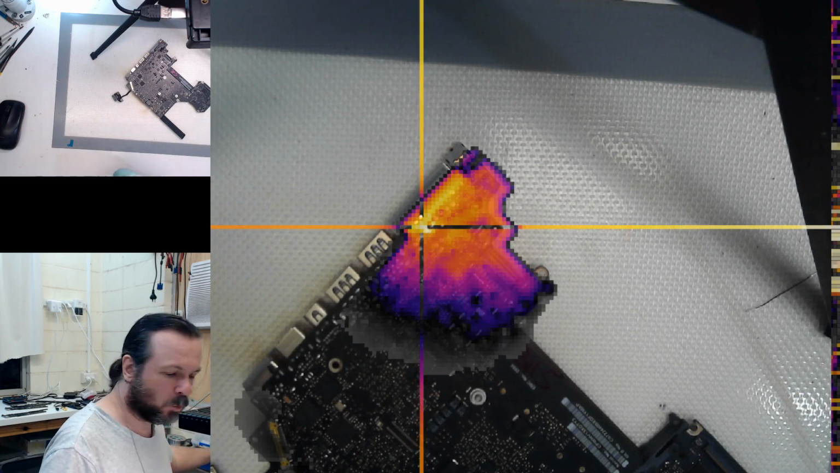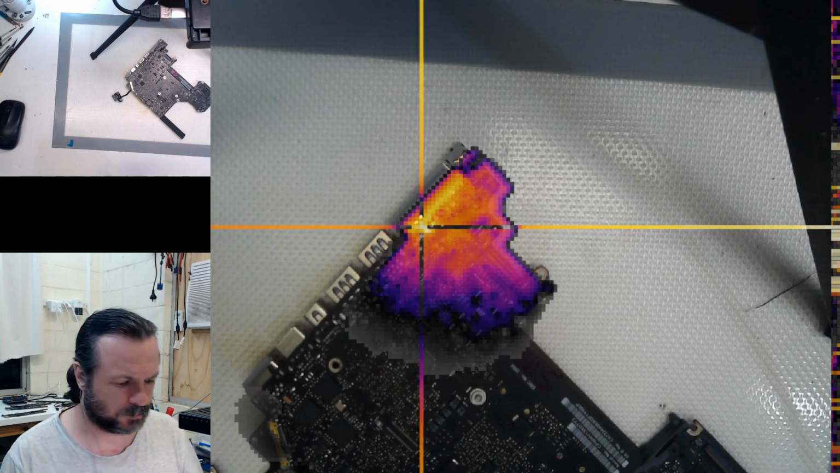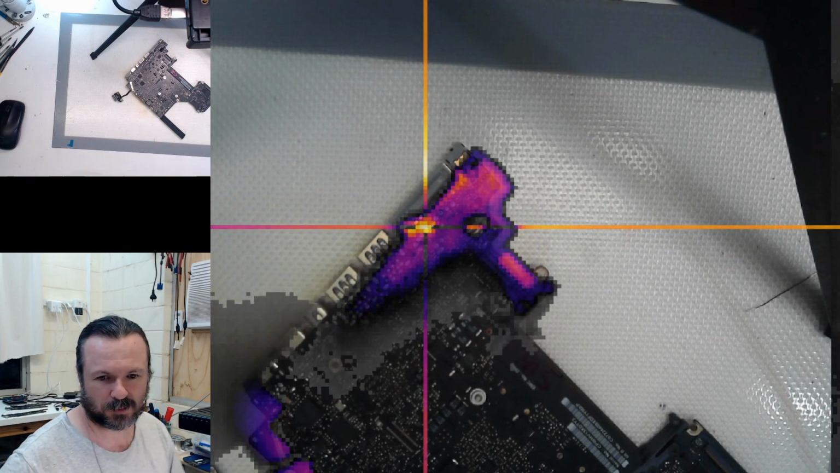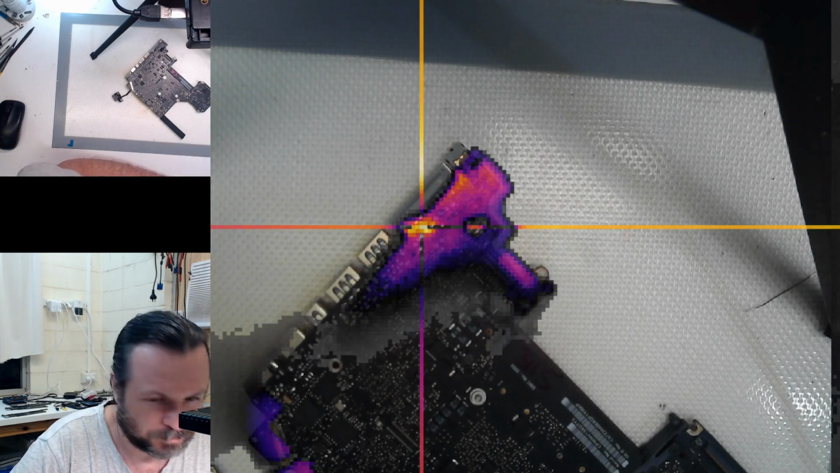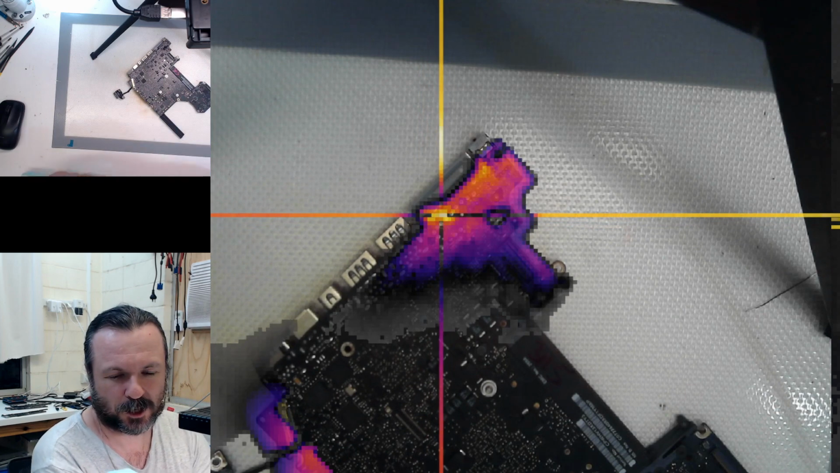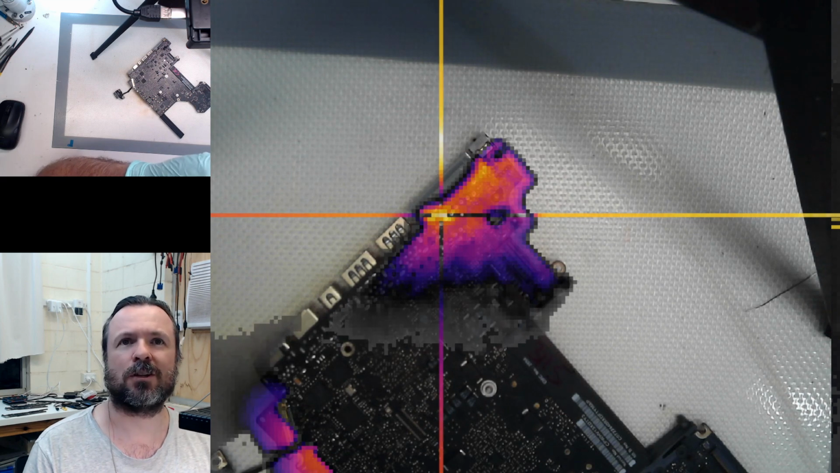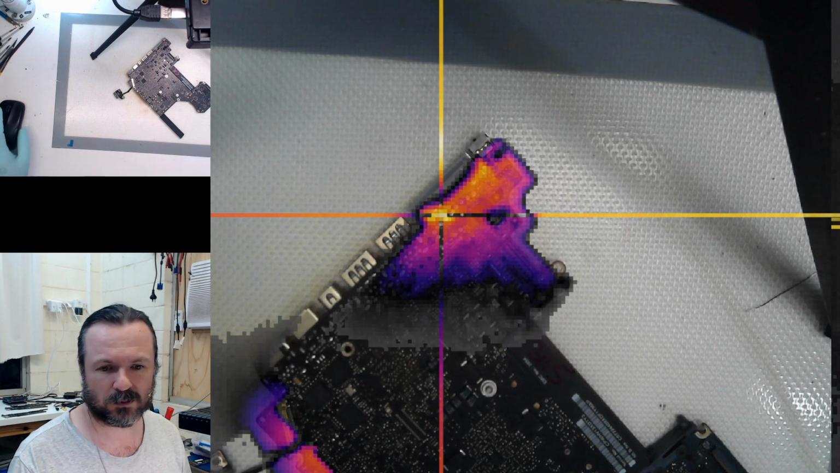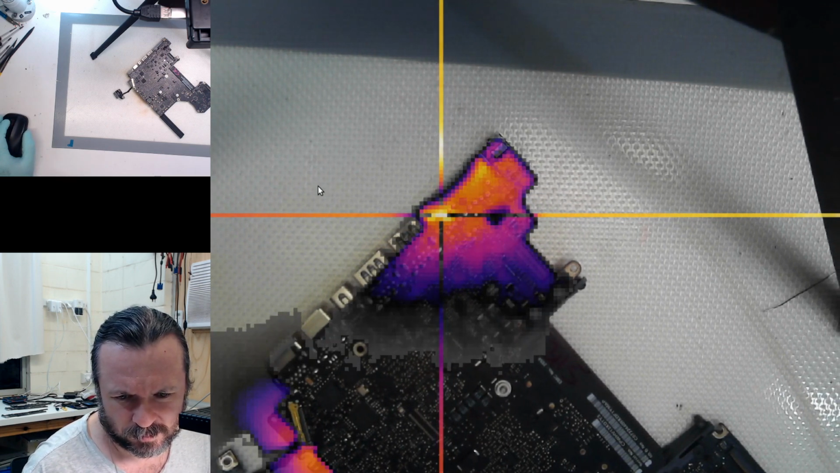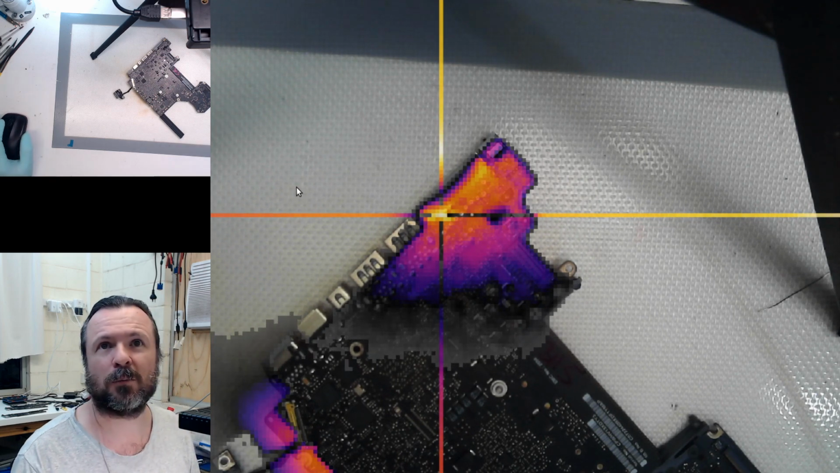Okay, obviously that board's still a bit warm from me. This is going to be kind of cheating if I heat it up, plug it up right now. Let me adjust the... It's a bit better.